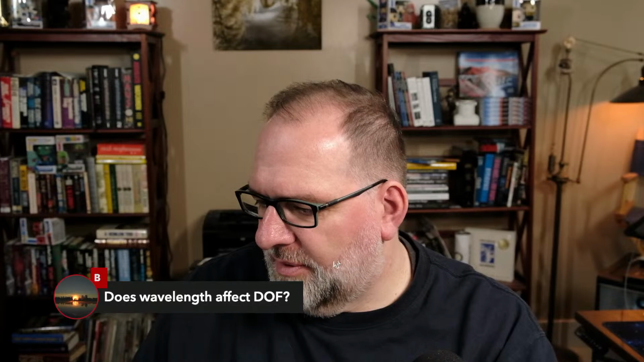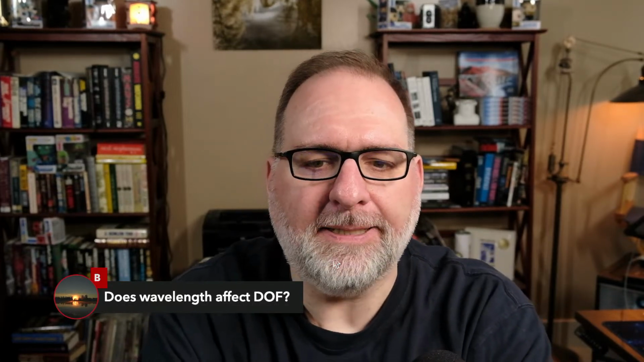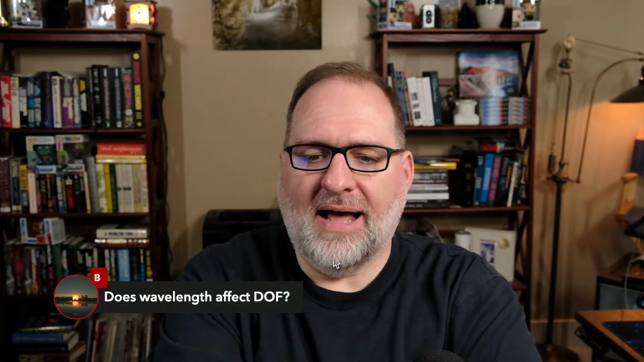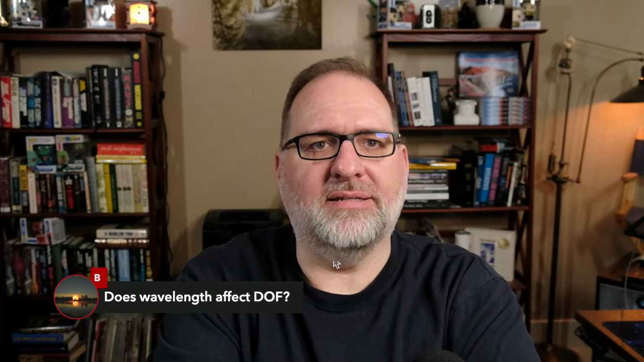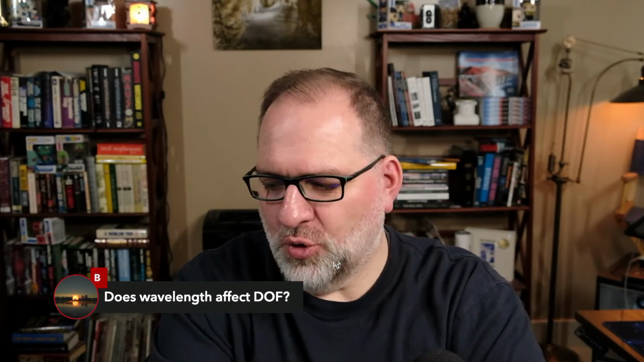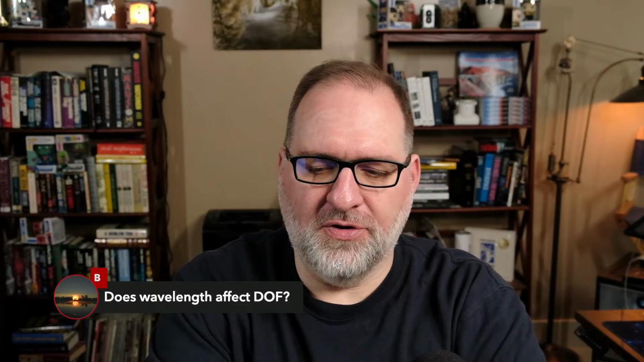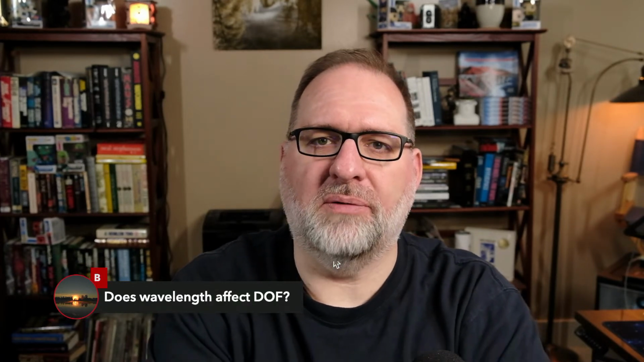Let's see here. We've got one from B. From B, does wavelength affect depth of field? This is an excellent question. This is a question that I want to do some tests on and validate. I think this might be one of my winter projects this year, to do some actual depth of field tests with some infrared filters and see if I can compare those to the results from visible light.